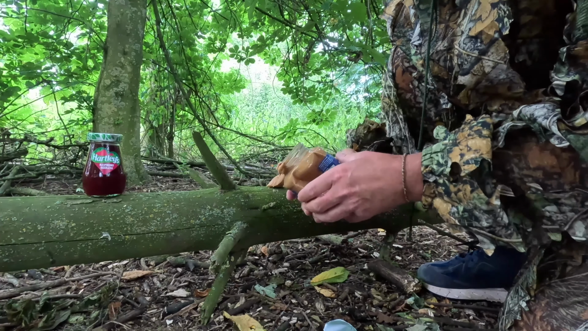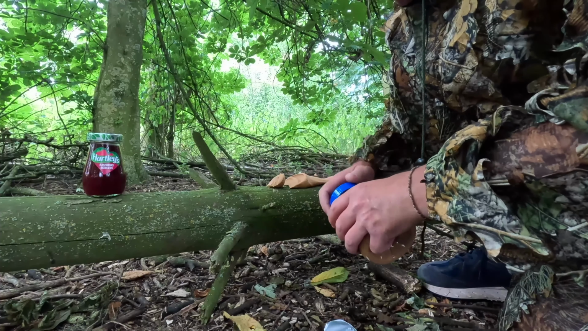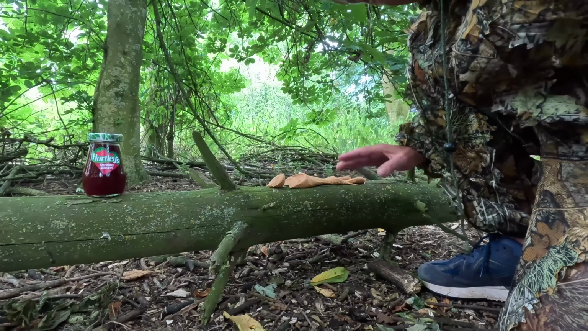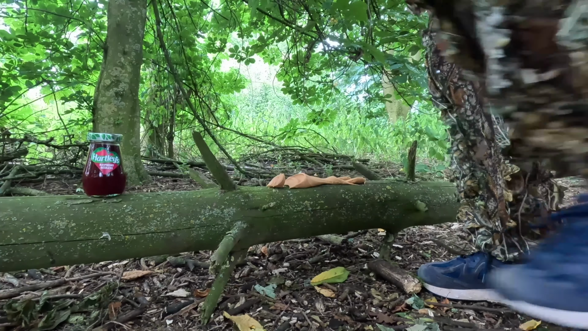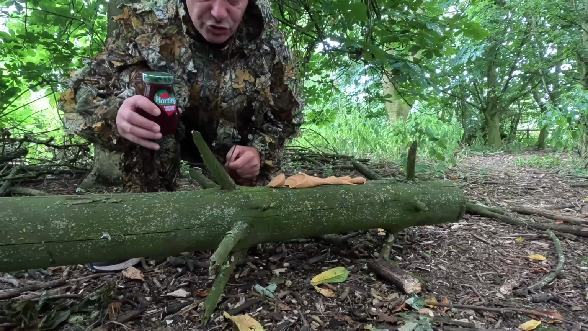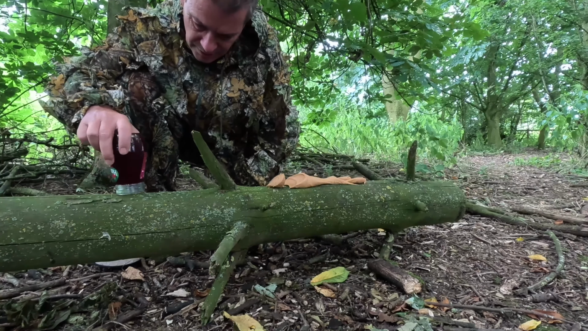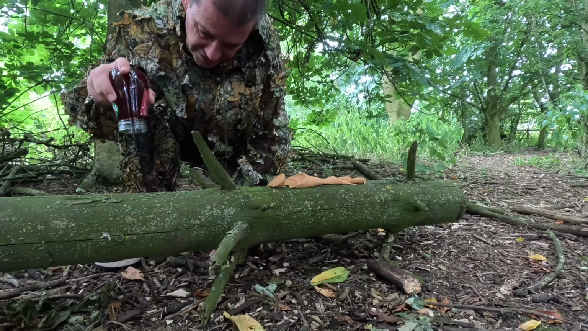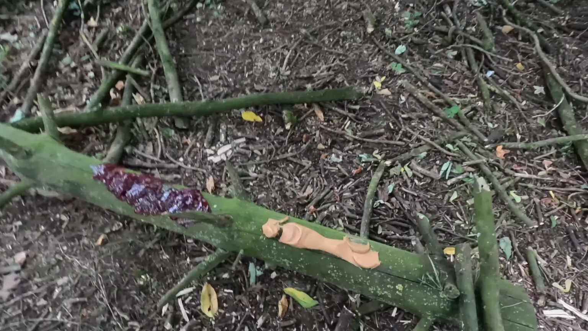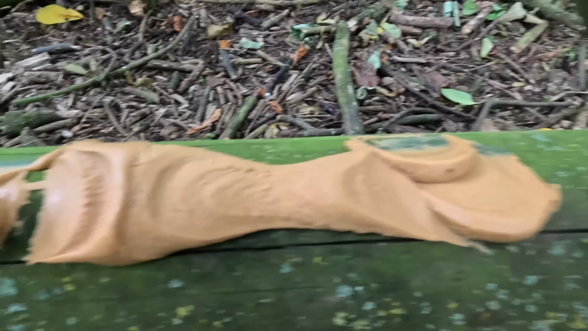And I've plenty of peanut butter just to treat them on other days. Just small amounts. I don't want to give them too much. It's just a nice little treat. Right. Onto the jam. Now, I'm hoping this isn't too runny. I don't want it just to dribble off the branch. I think that's a good spread. So, peanut butter, that's not going to slip off before the animals come.